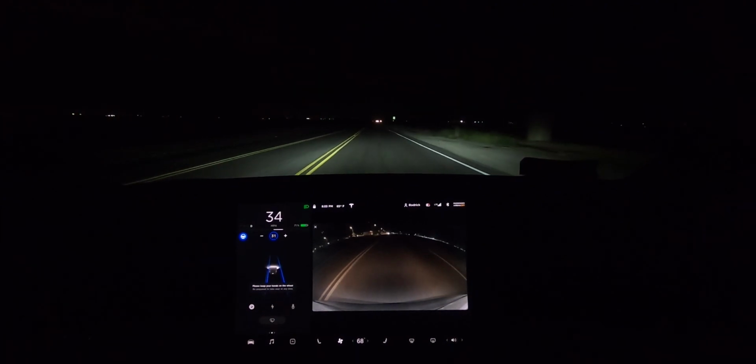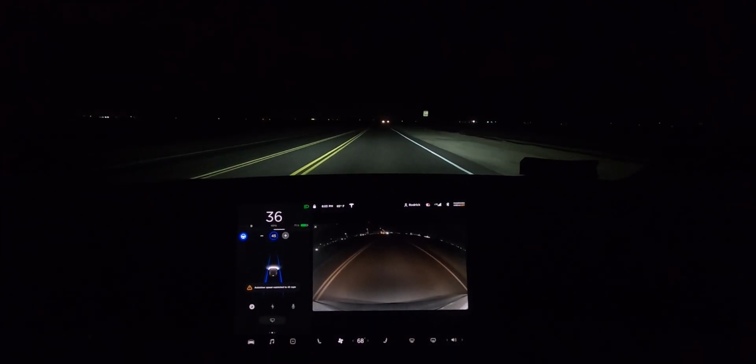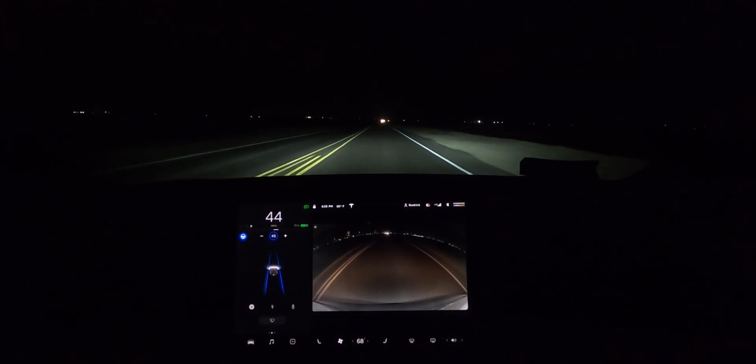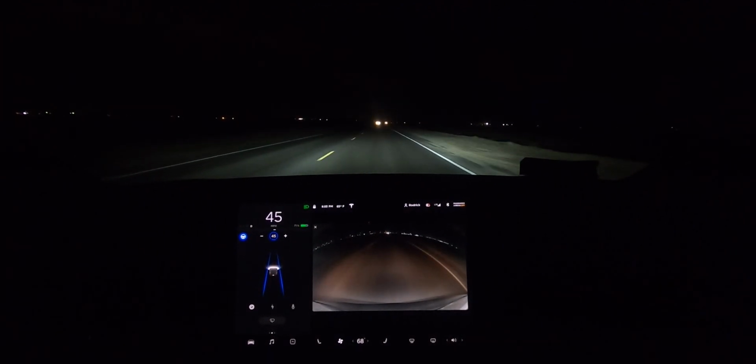We can re-engage Autopilot. Speed limit is 50. We're down to 31. Let me raise it up. Okay, we're limited to 45 right now. Come on, pick up the speed limit. Okay, he doesn't know the speed limit's 50 over here, so it looks like we're gonna be going 45, which isn't good, but a good thing there's nobody behind us.